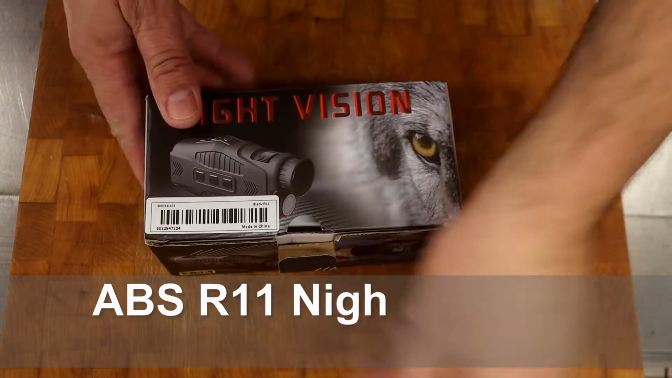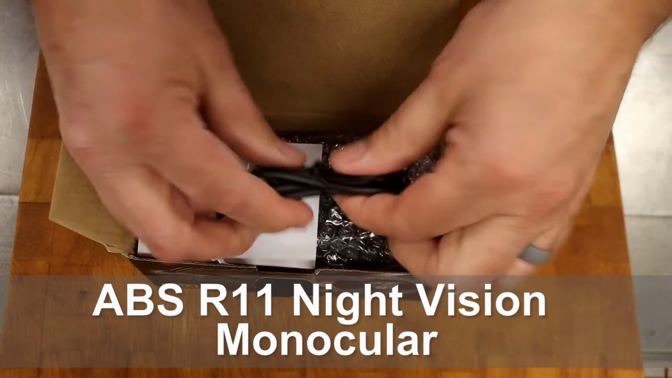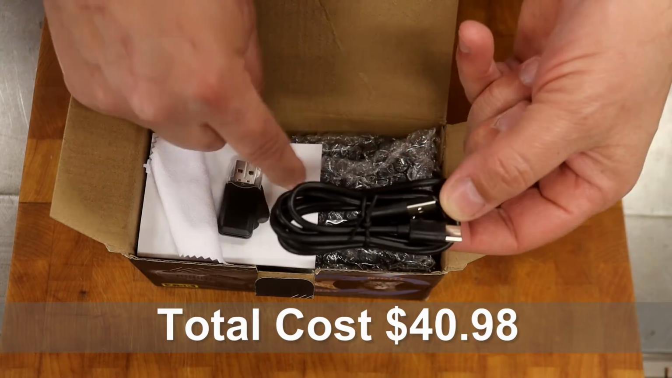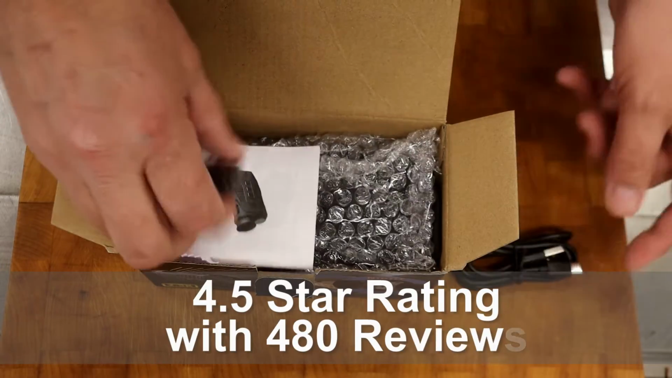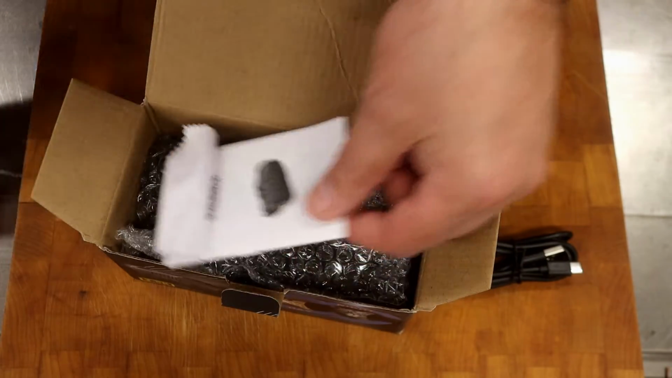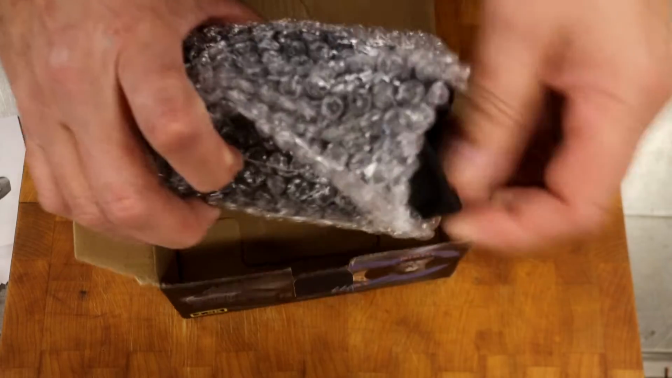All right, it's a night vision monocular. And let's see what's in it. You get a cord. This is to help transfer all the imagery that you record on this, because it does record, over to your computer. Not really sure what this is for, but it's got a little thing in it. Instructions, a little lens cleaner, and the monocular.